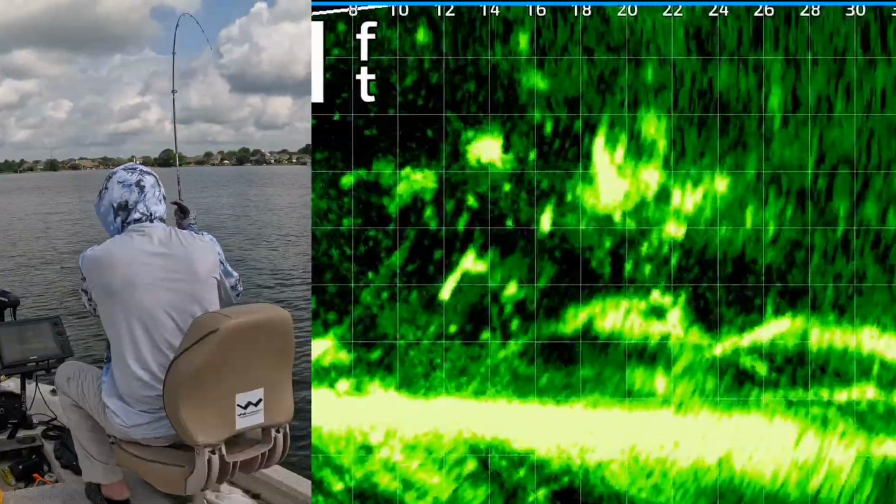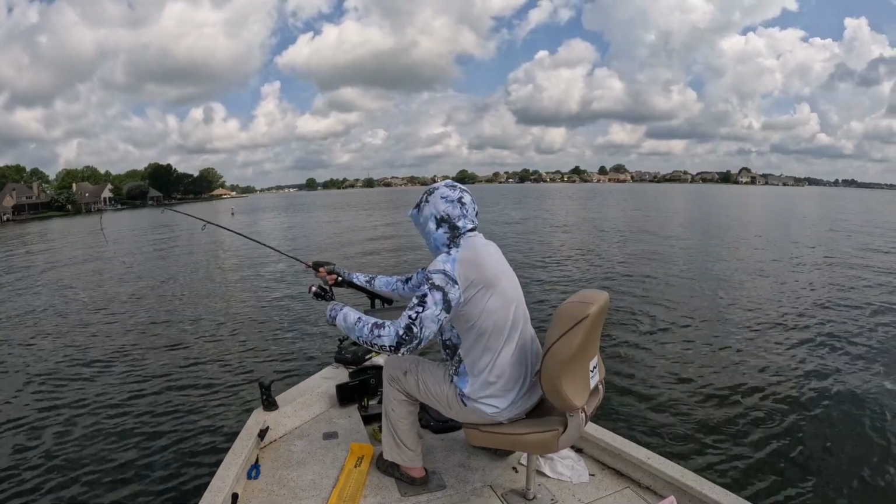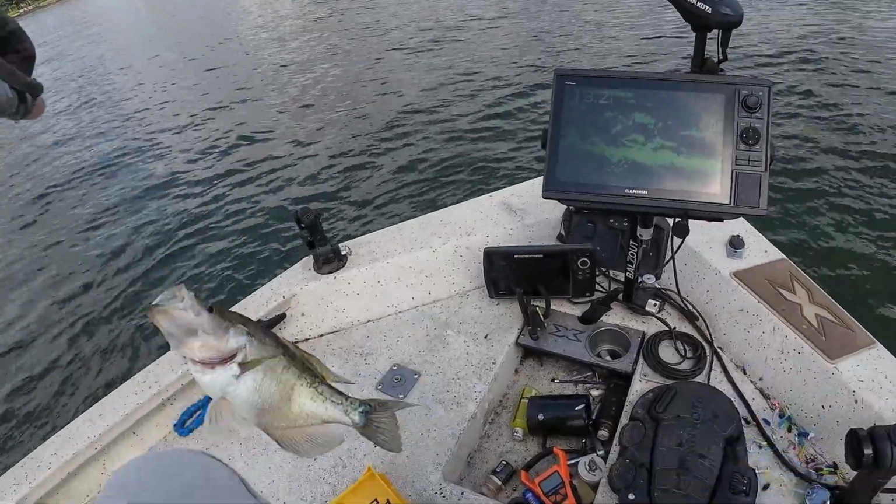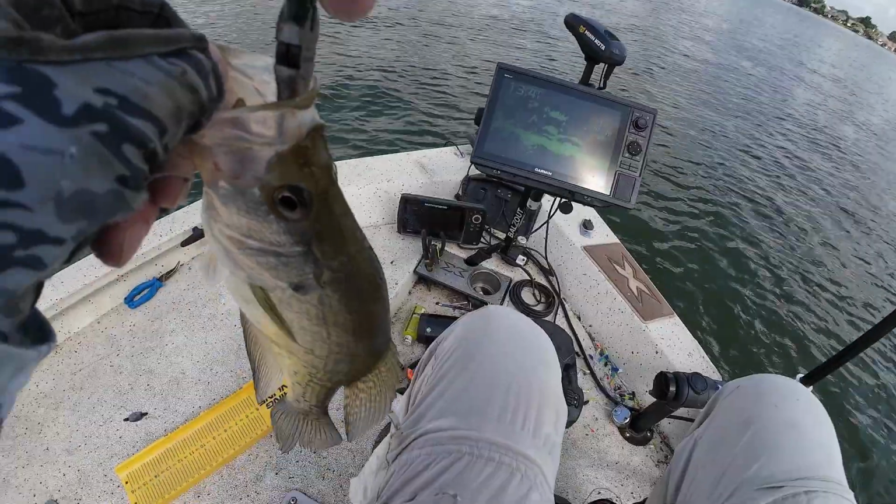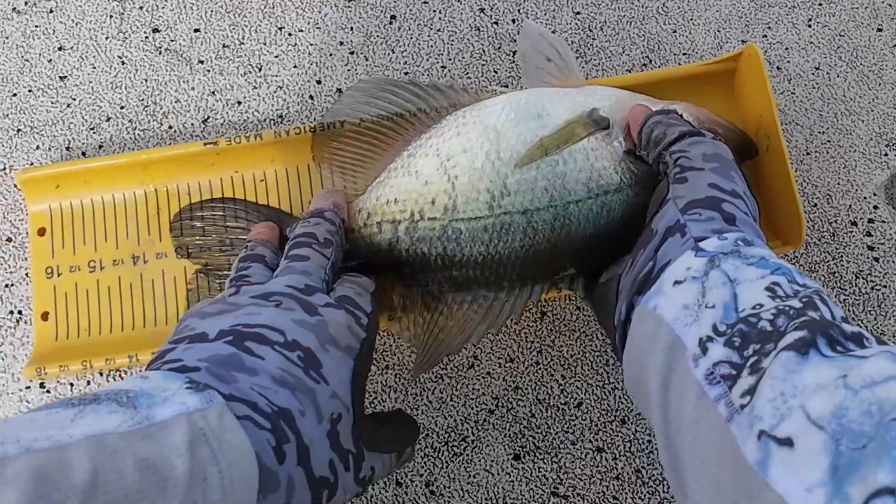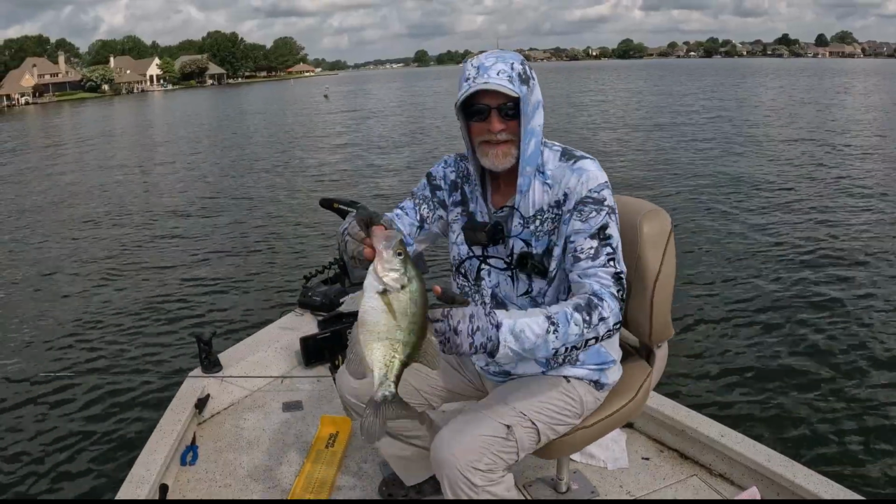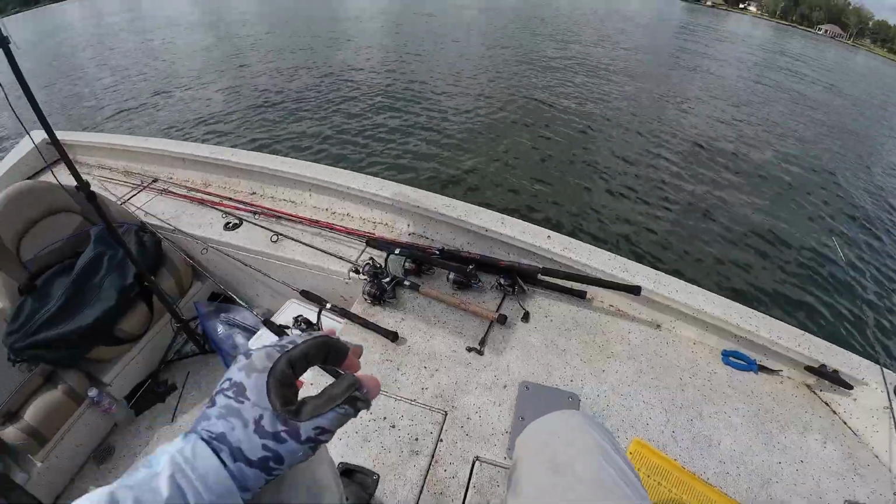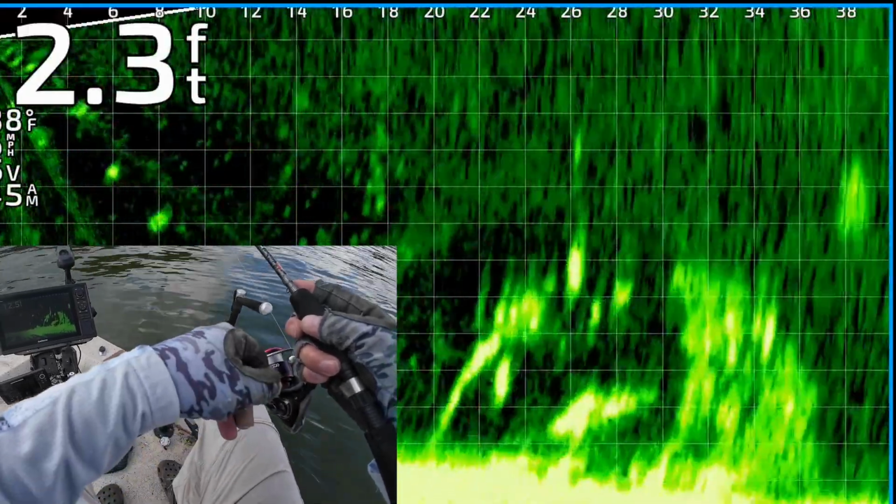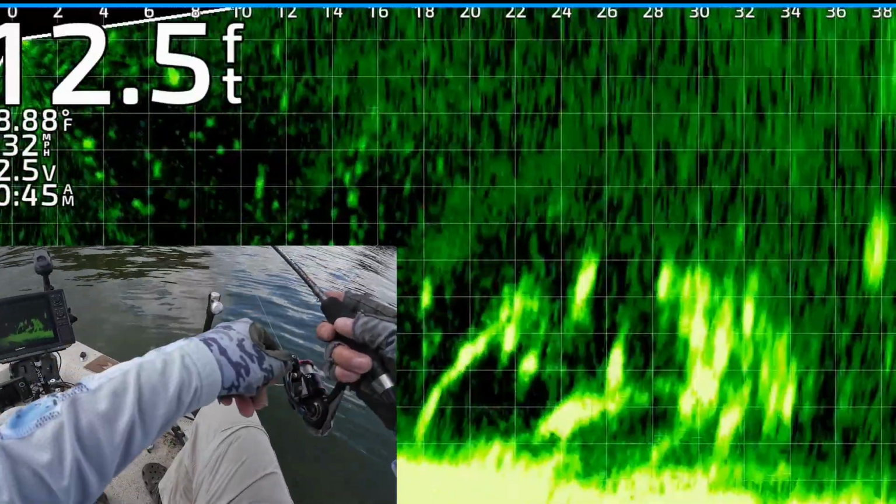Yes! Got that one. He came up and nabbed it. Get in the boat, little white crappie. Big white crappie. 13.5-inch white crappie. Nice one. Would you look at all those fish? My goodness. Okay, one of them's got it in his mouth right when this arrow shows up. He's got it right now. I should be setting the hook already.